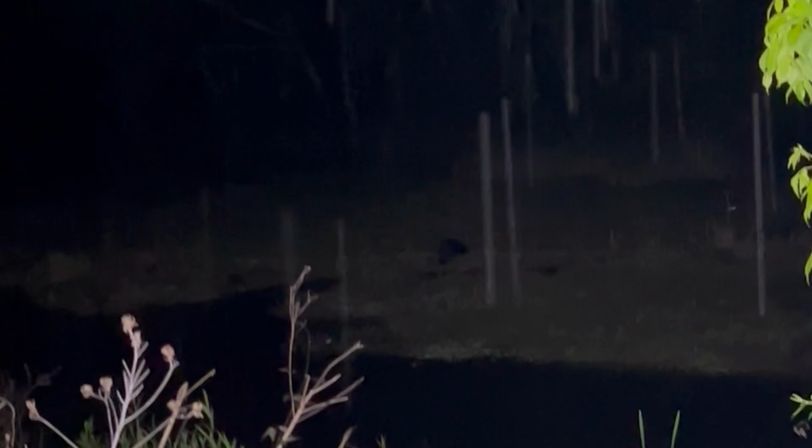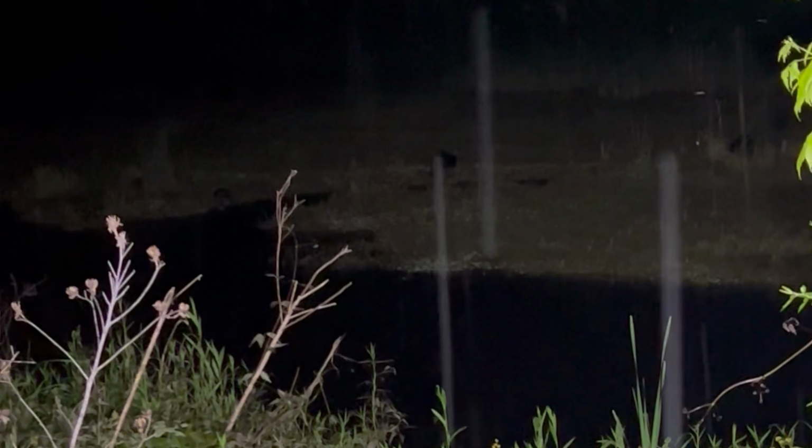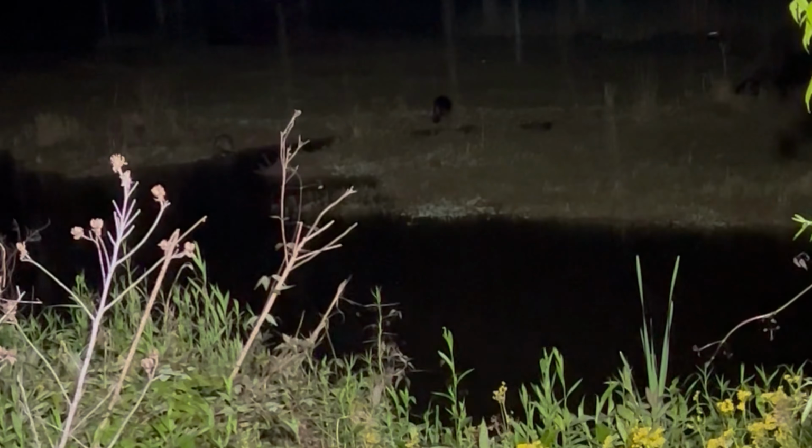So I gotta be on the double here. Kind of hurry up and it's getting a little damp here. Definitely not recommended for any riding. There's two of them. Yeah, there's two. That's awesome. Did what I could.